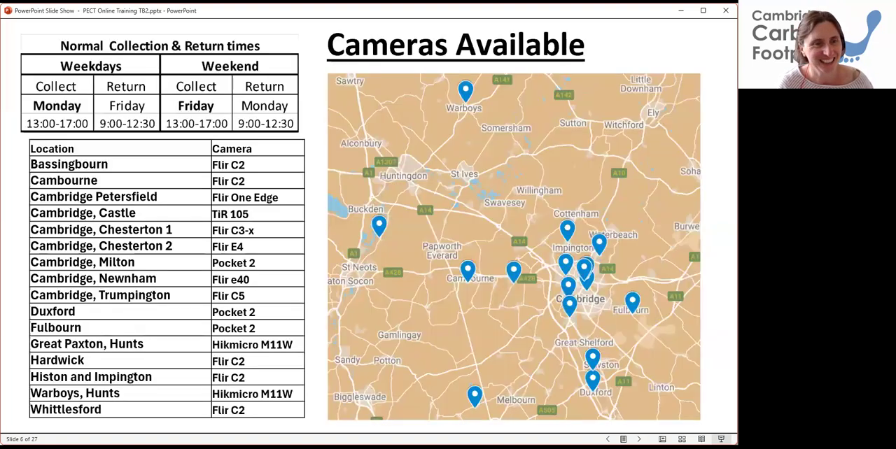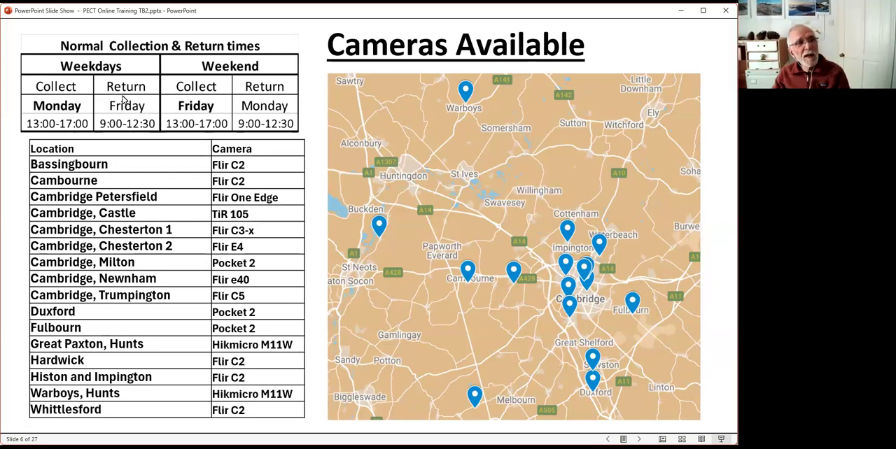Next slide, please. So I'd say we have quite a few cameras in our scheme at the minute, and they're dotted all over the place, which is fantastic. So most people can find a camera to borrow. And this is a view of how they can do that on our online system. Next slide. Shall I just say at the top here?